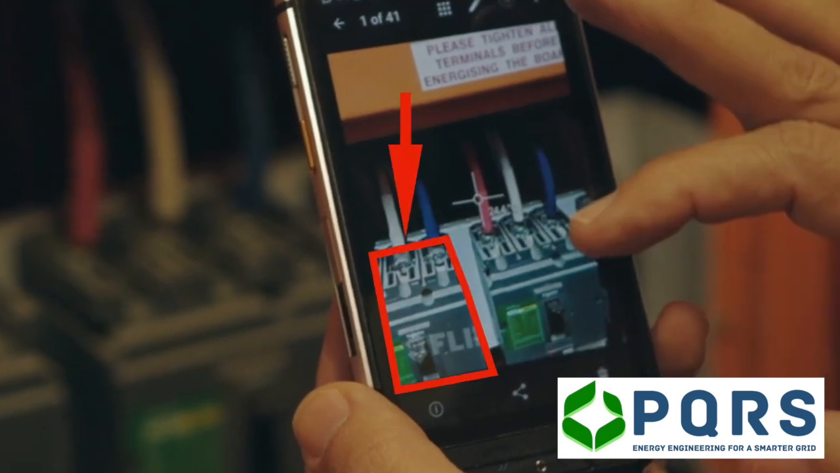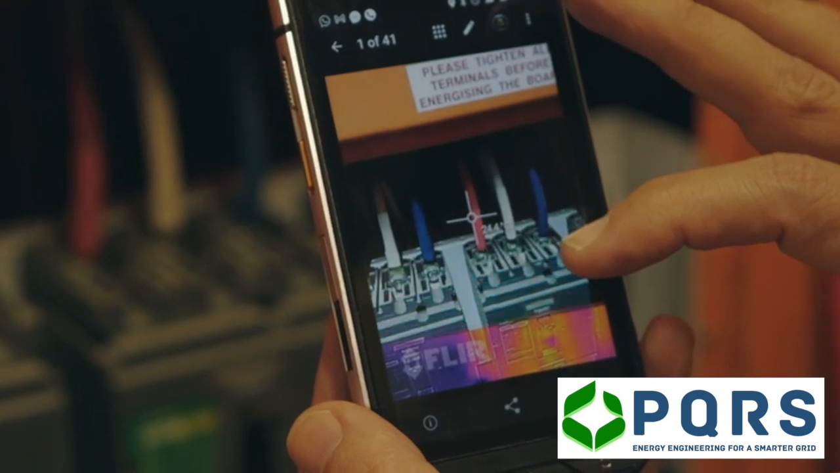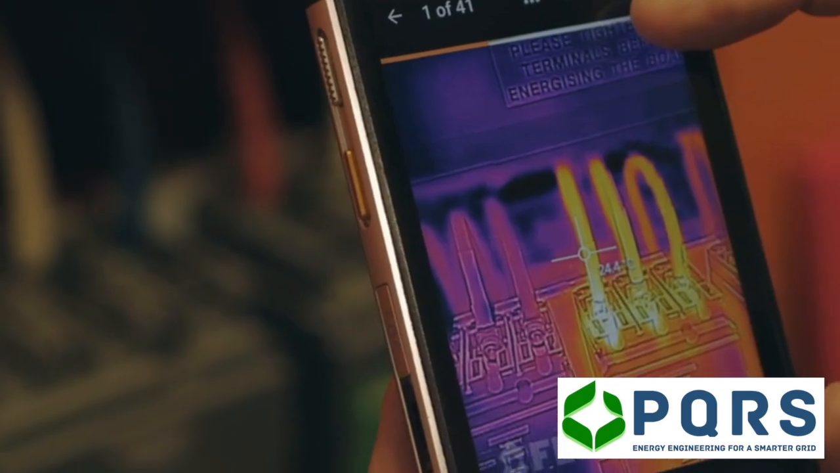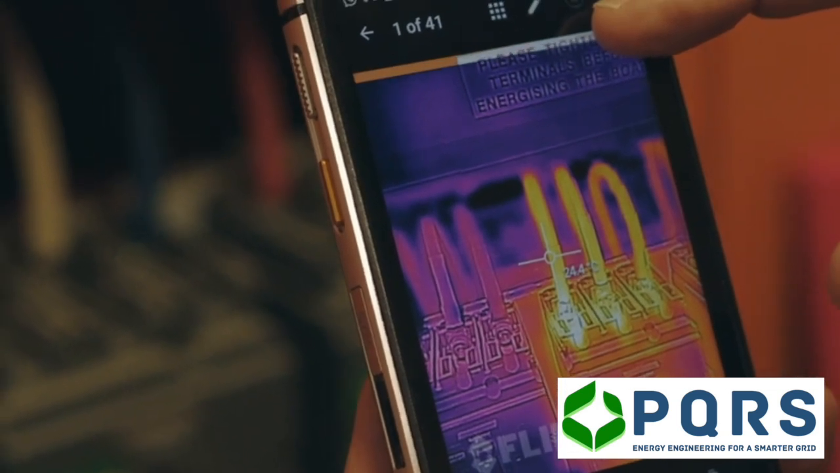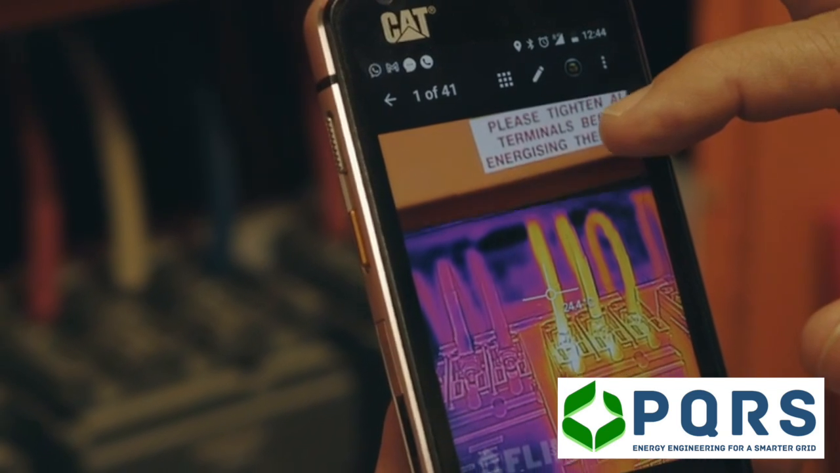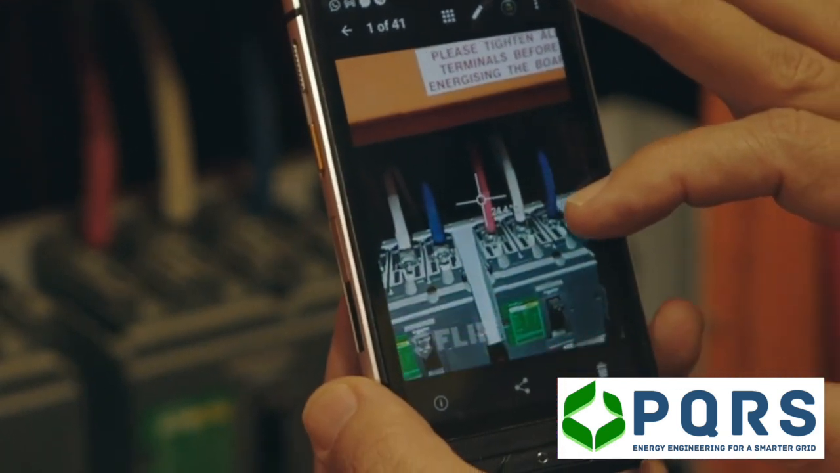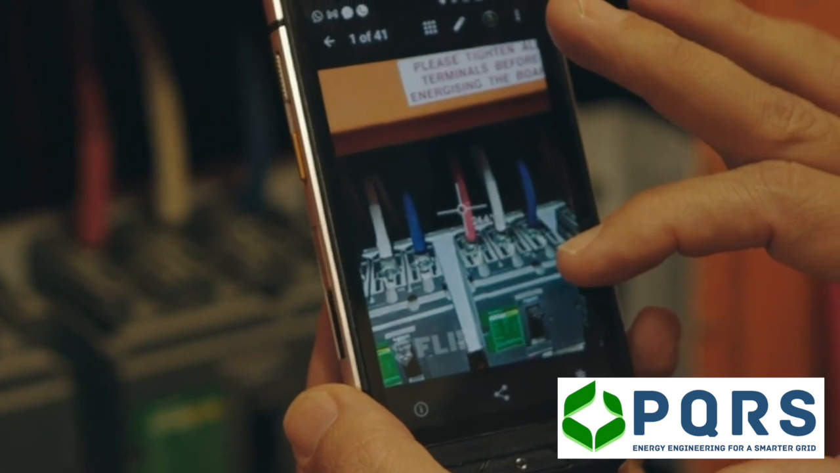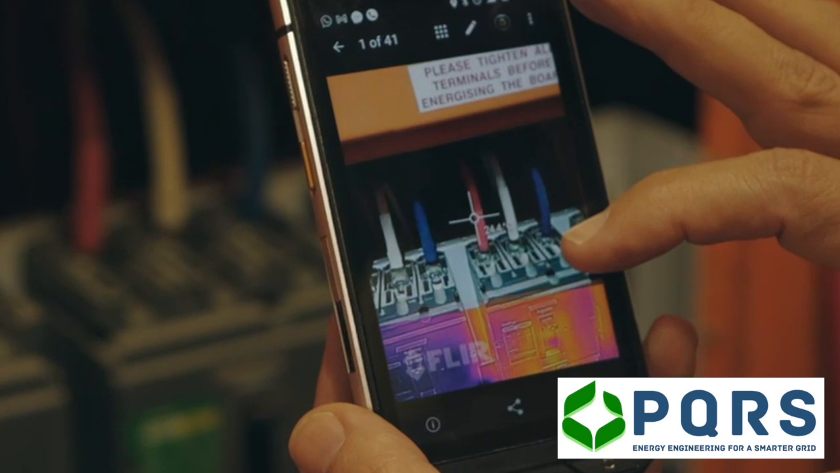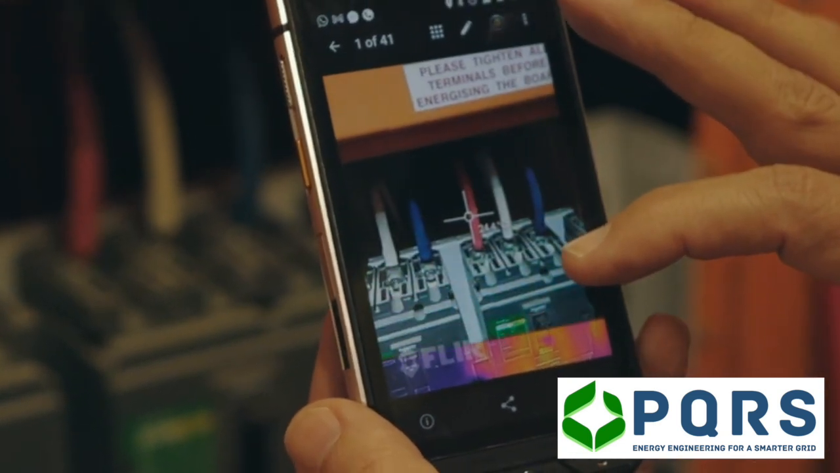On the left-hand side, we see a molded case circuit breaker that is cold, and on the right-hand side, we see a similar molded case circuit breaker. And what this does is it shows us the difference between different temperatures inside DB boards and inside connectors. We can use this tool as a mechanism or means of identifying issues that may require preventative maintenance before anything on a site happens.